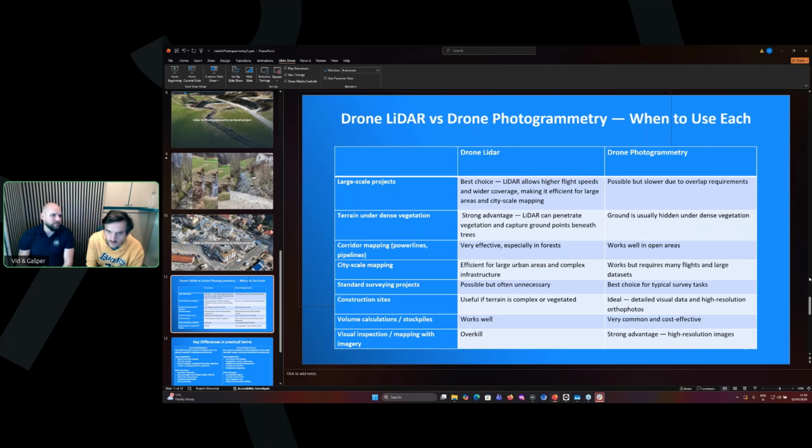So, okay. Yeah. So here we have some spreadsheet. First, we figured out when it makes more sense to use drone LiDAR. For large-scale projects, if you have the ability to use LiDAR, it definitely makes sense, right? Because calculation will be faster. You will cover more in a single flight. So if you have an option, drone LiDAR might be the better choice. But if you don't have a LiDAR drone, even with drone photogrammetry, you can still cover large-scale projects. You just have to do more.